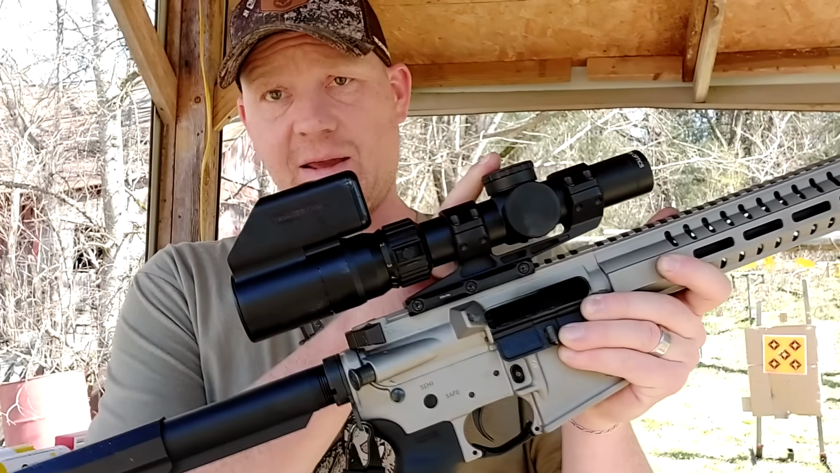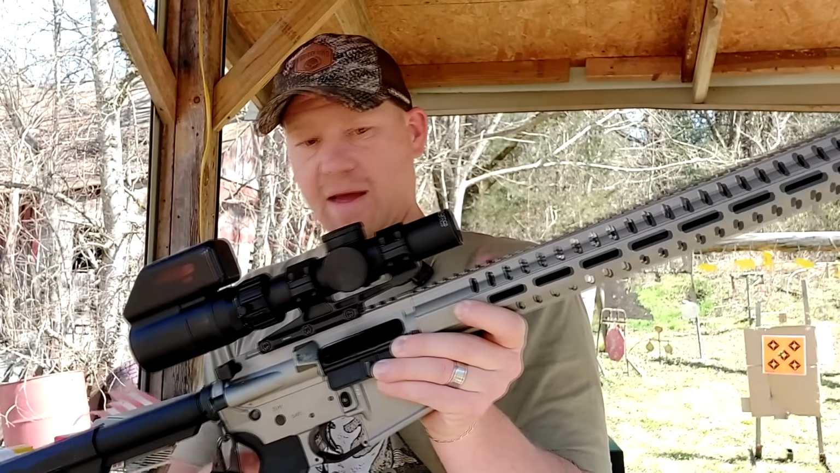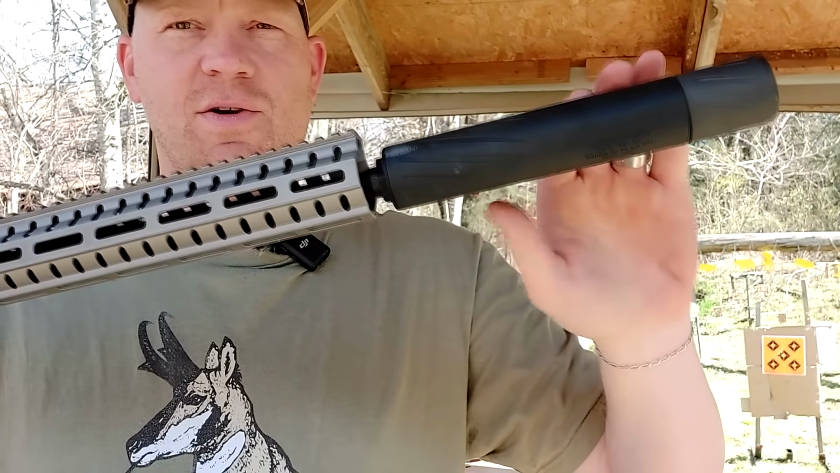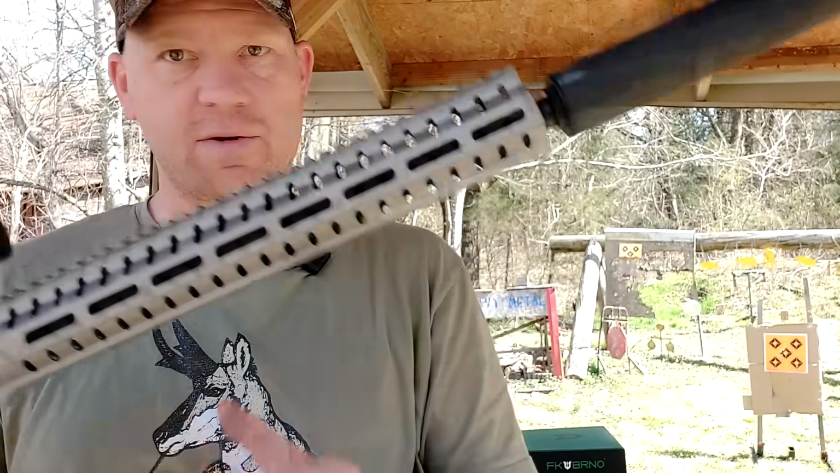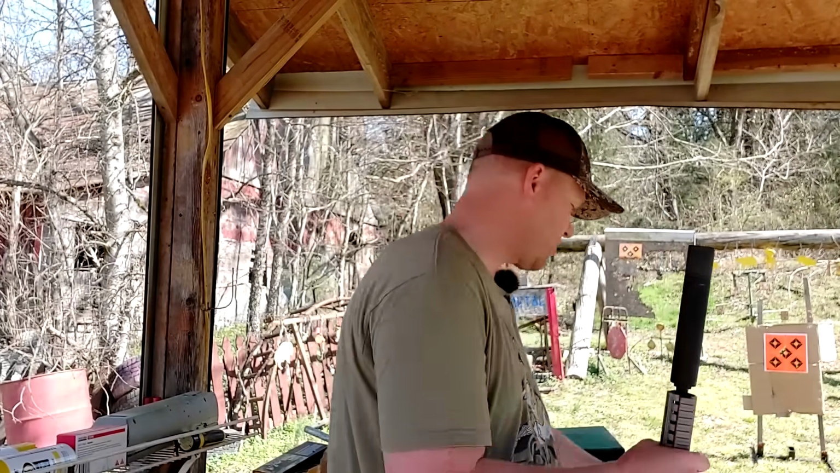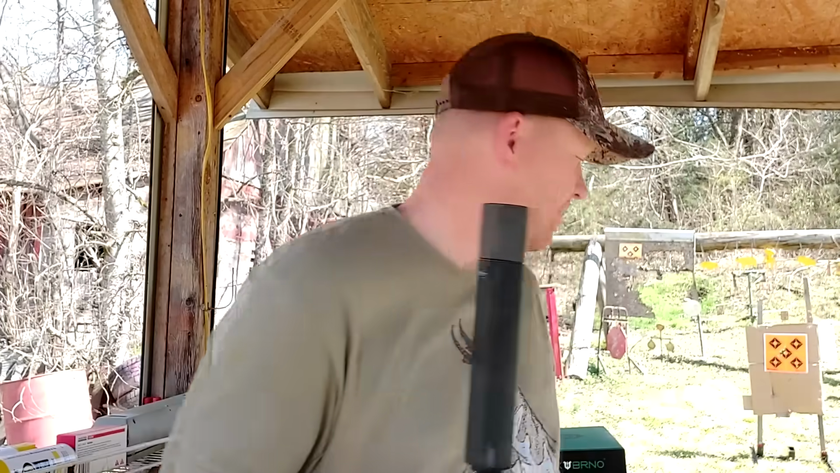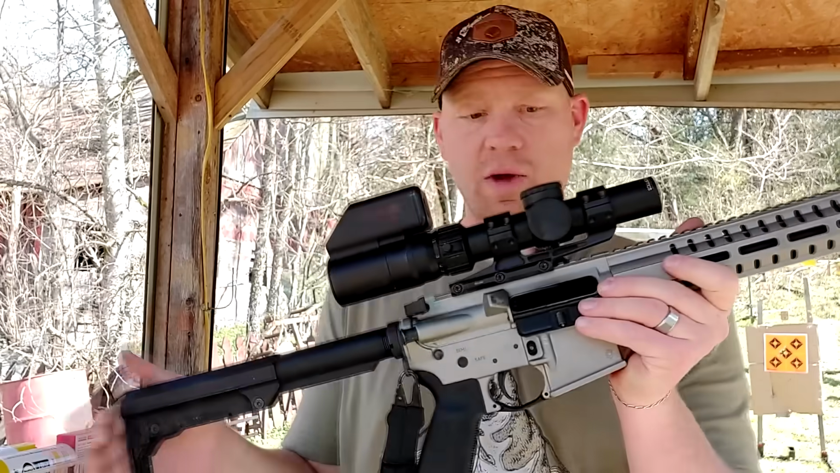Got to get that sighted in. Also, this is my Bump in the Night subsonic. So I've got my Banish 30 V2 on here. 220 grain subsonic rounds ought to be whisper quiet. Here's what I'm sending out of there. It's going to be real quiet. Got to have this sighted in, Bump in the Night, ultra quiet.